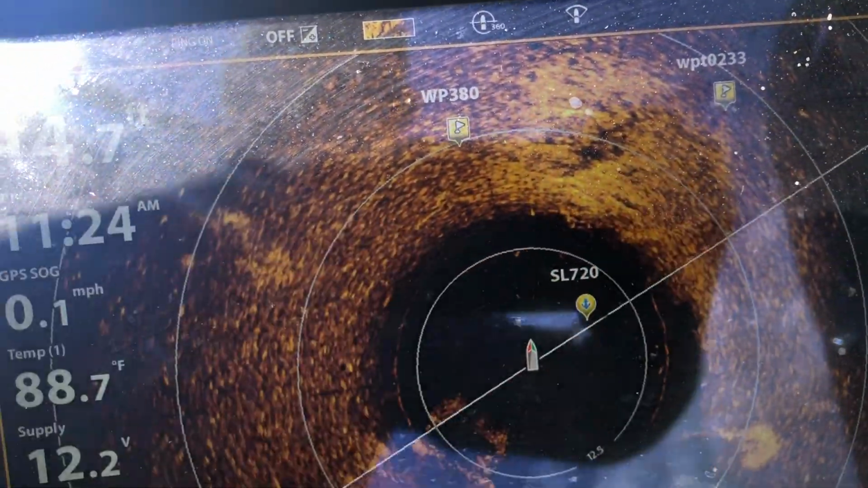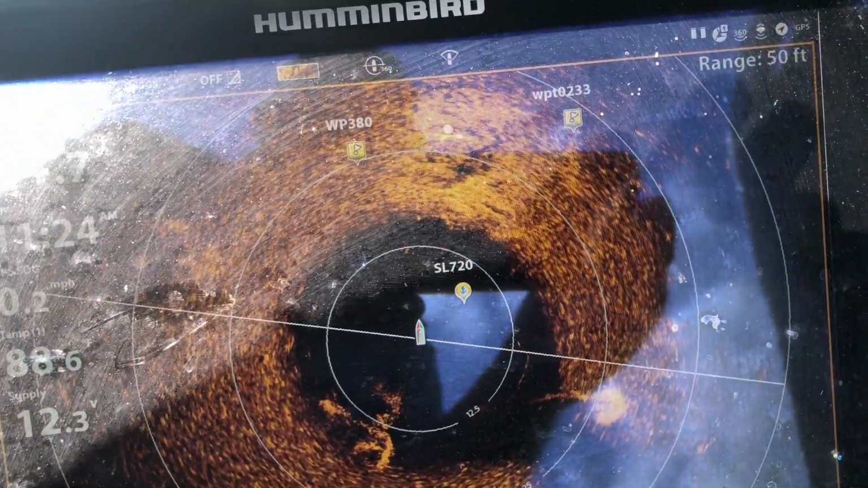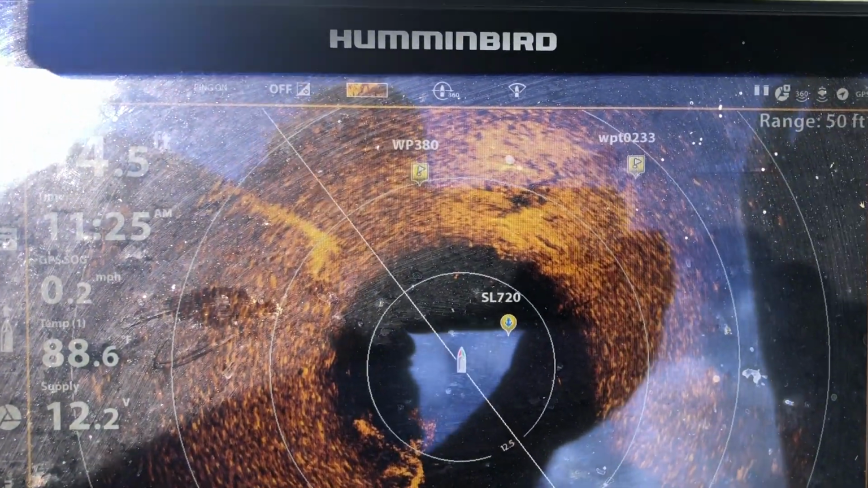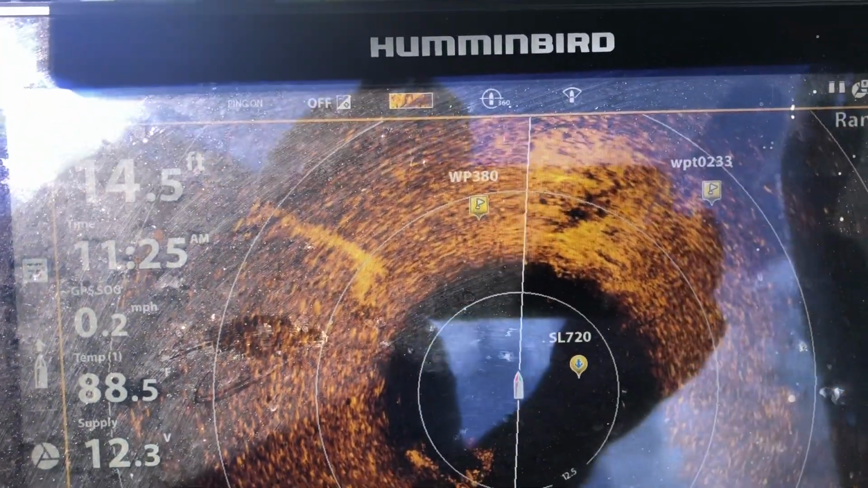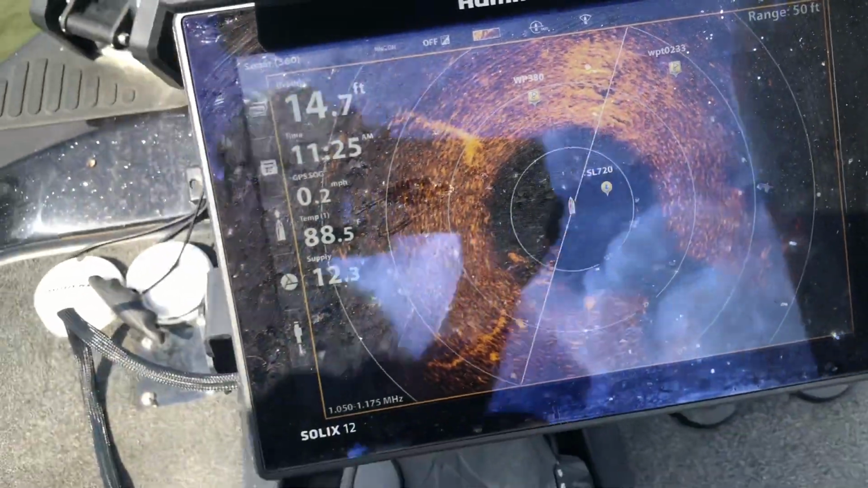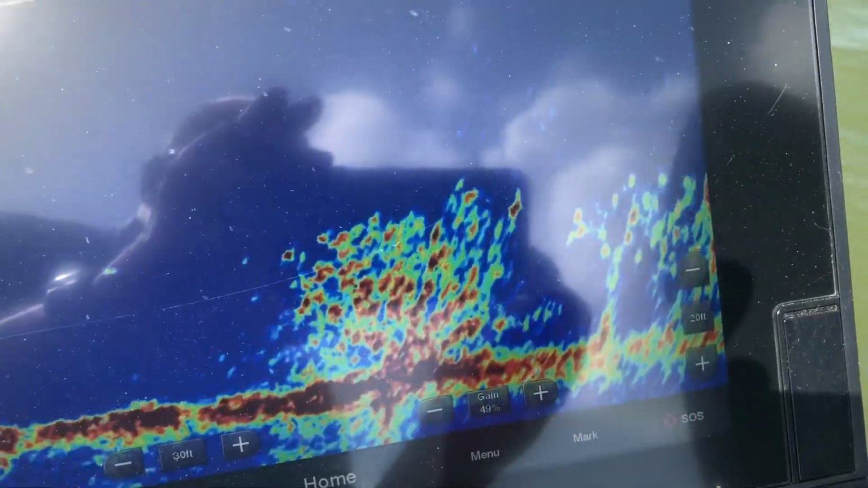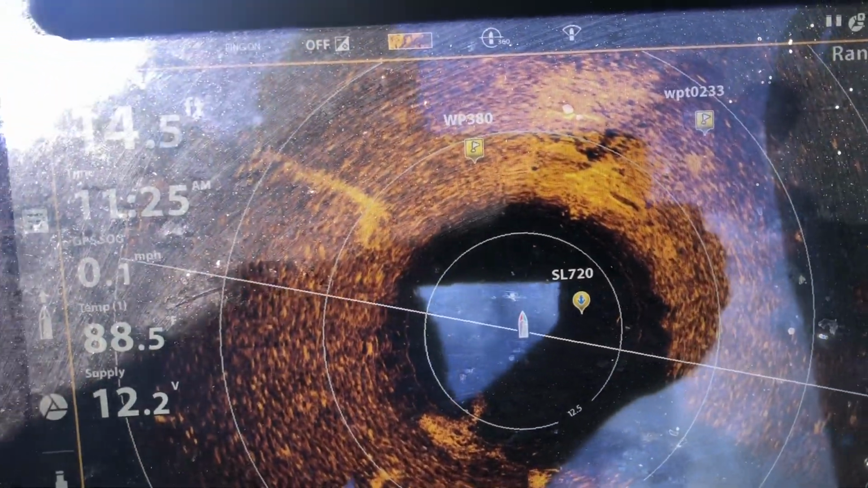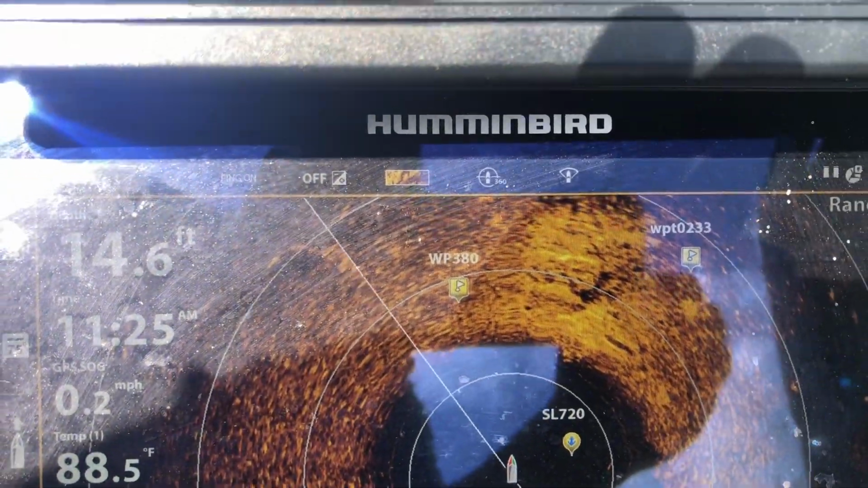There's the brush pile that we're fishing, right over here to our right. One good thing about the Mega 360 is, see, I set a waypoint on that brush pile, but as you can see, that waypoint is off of that brush pile. At different times, a day or weeks or whatever, I think it's the government that lets the satellites be less accurate. Sometimes it's not as accurate as others, but with the Mega 360 you can get near your waypoint and you can see the structure on it. So I love that thing.